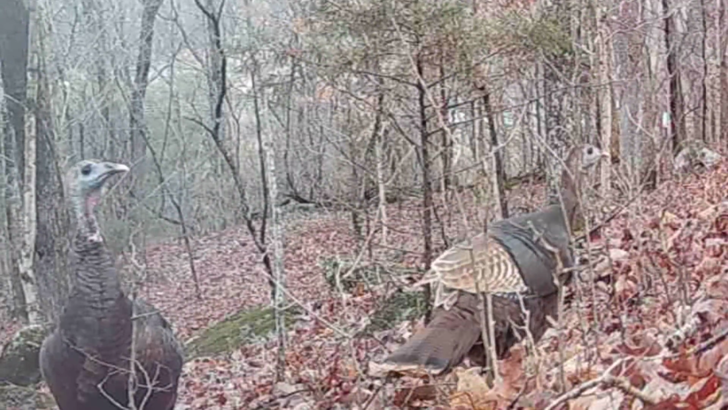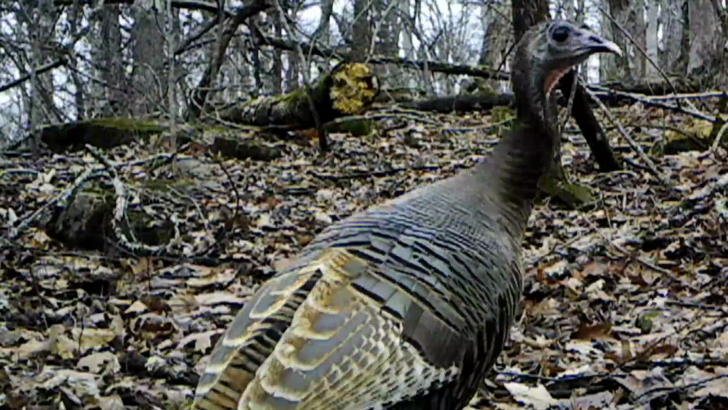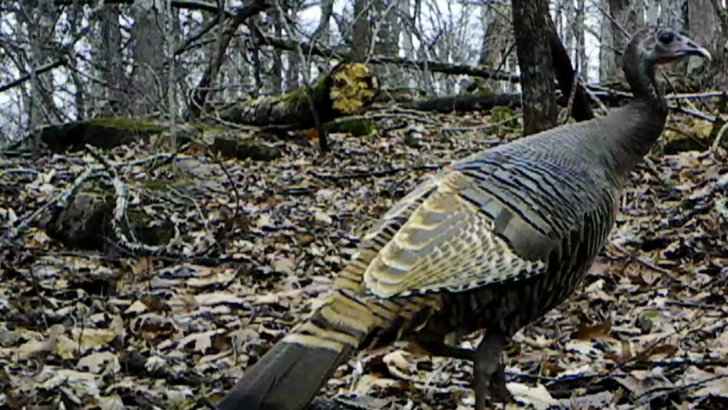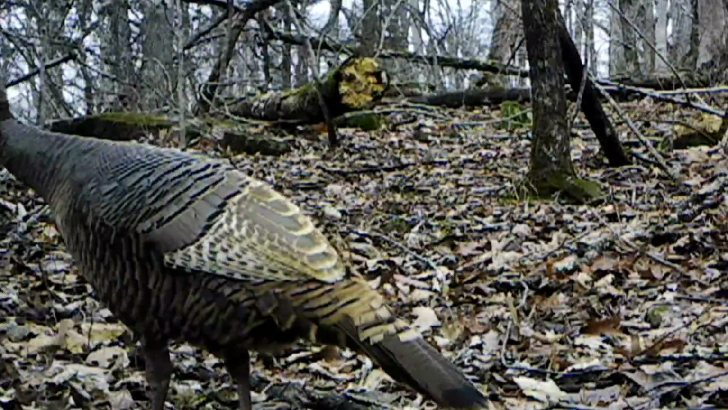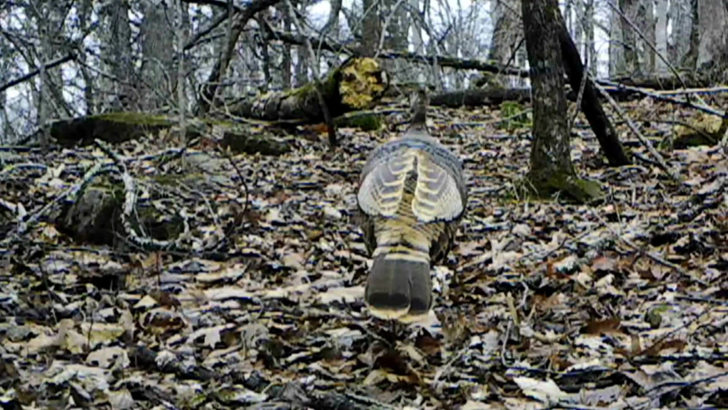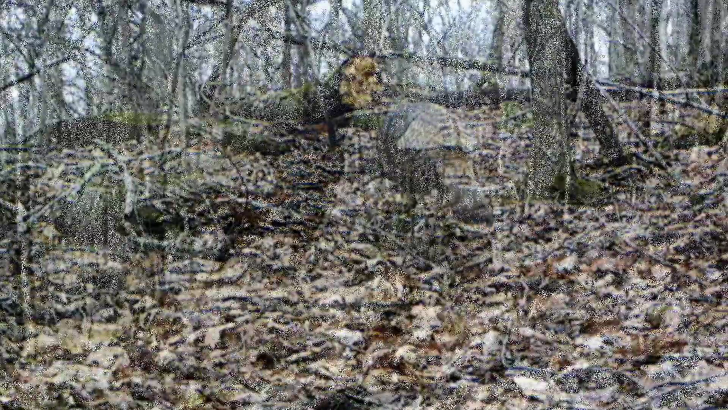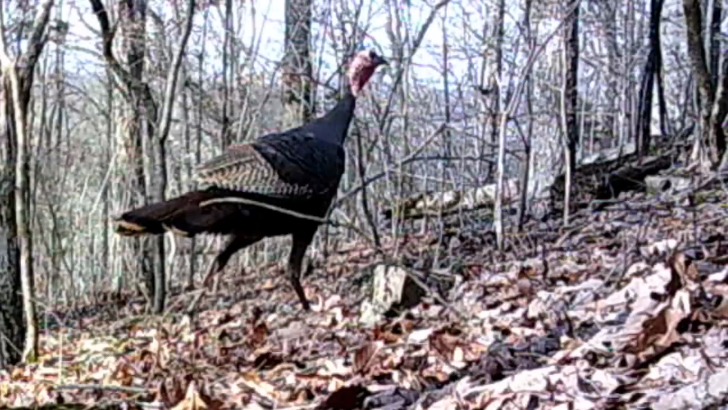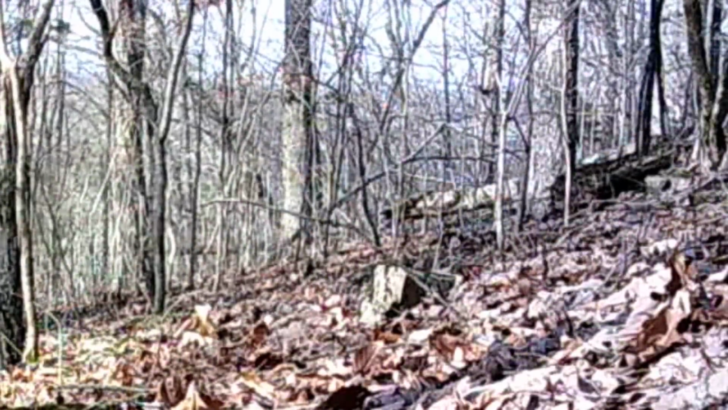This is the hens. Here they are, in the thicket. You're liable to see them anywhere. It's about their time of year, too. And like I said, we've had breaks in between the rains. Sun come out a little bit.